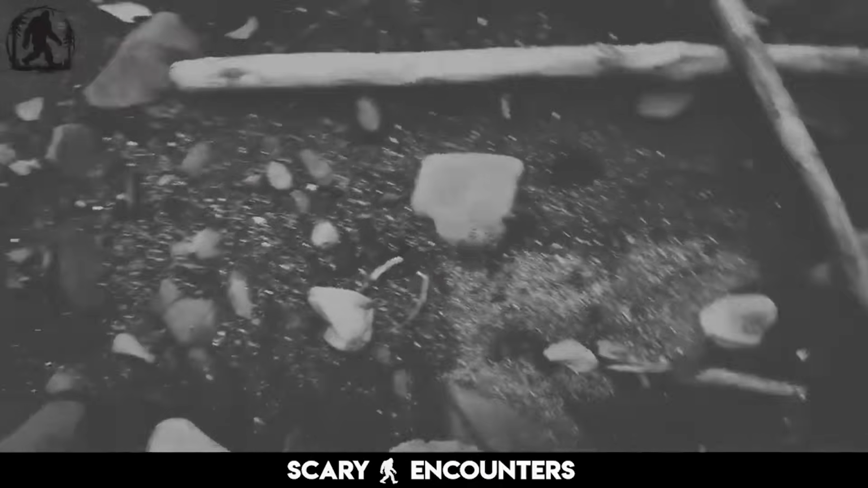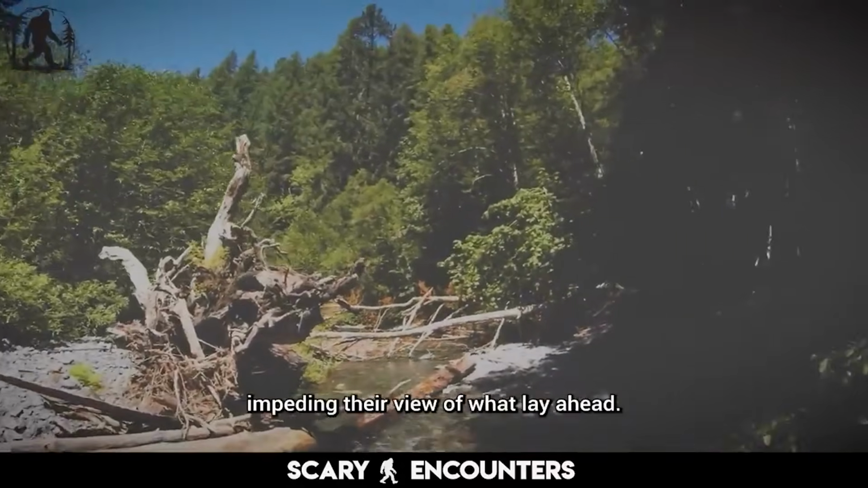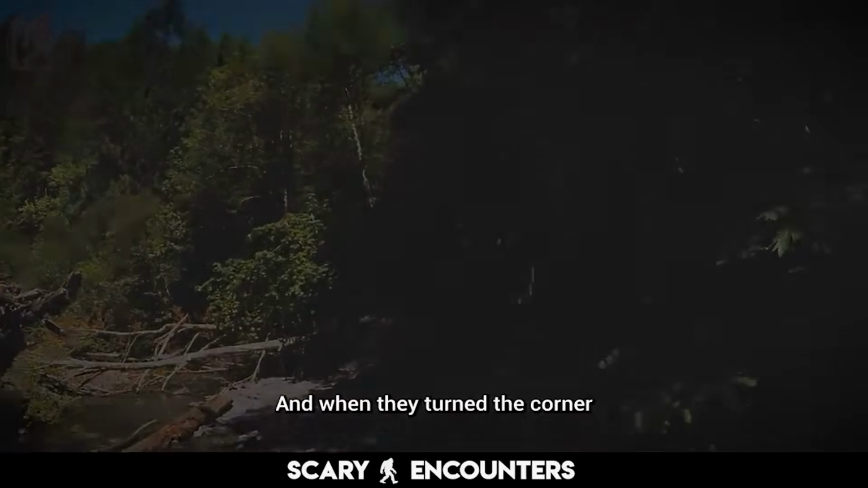Watch closely, something worth seeing happens here. Tree with a large root system impeding their view of what lie ahead, and when they turned the corner.